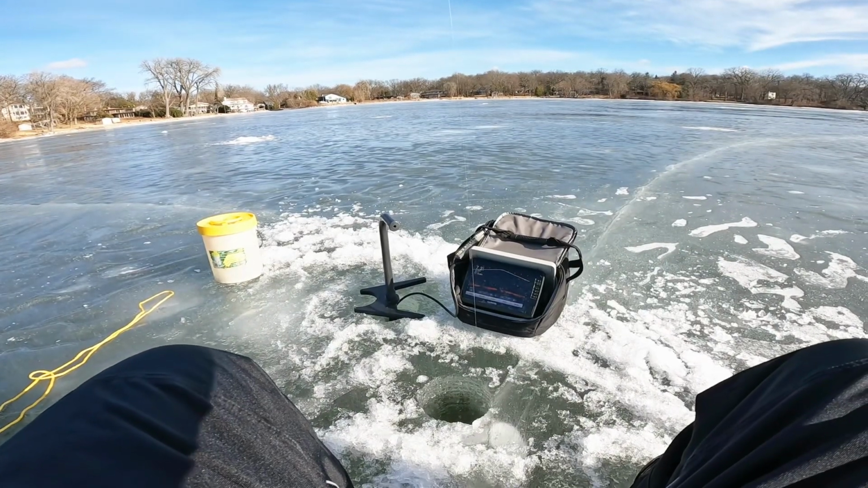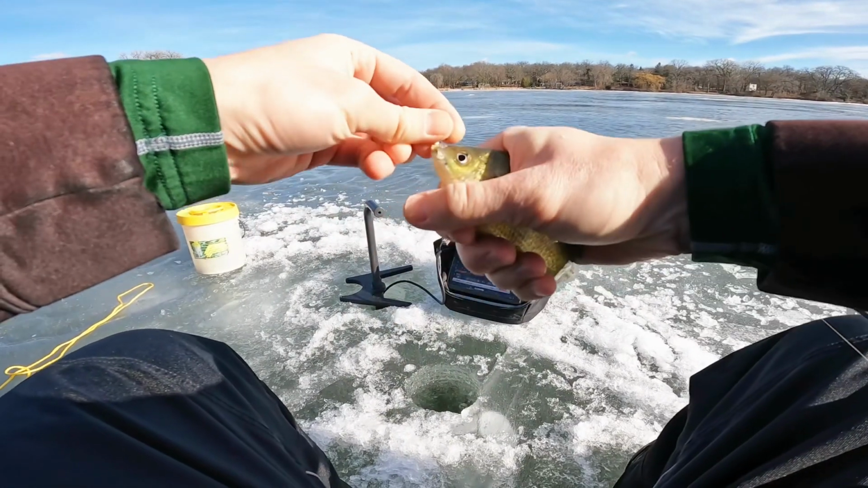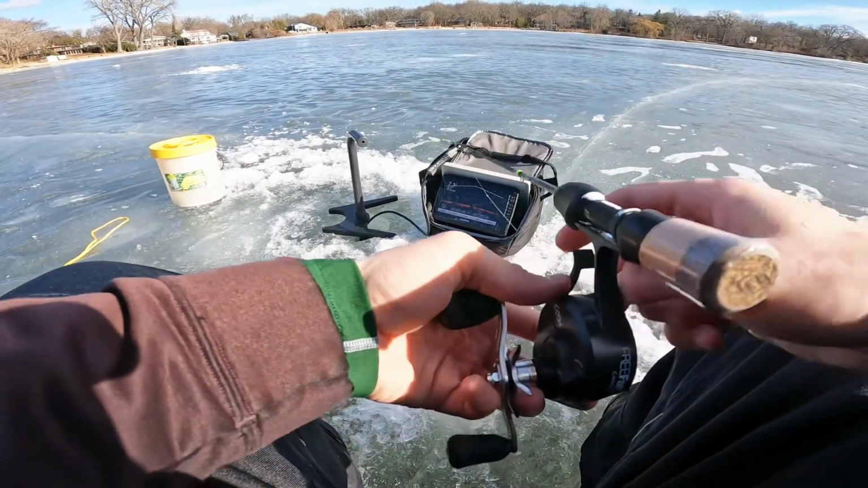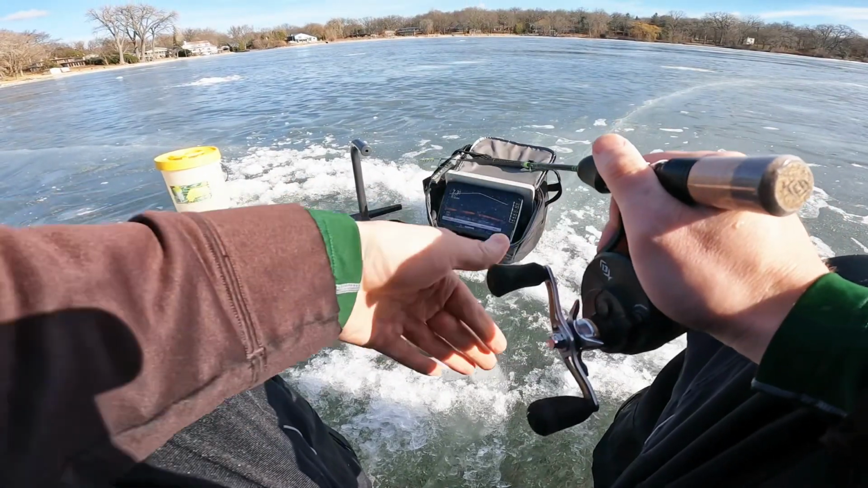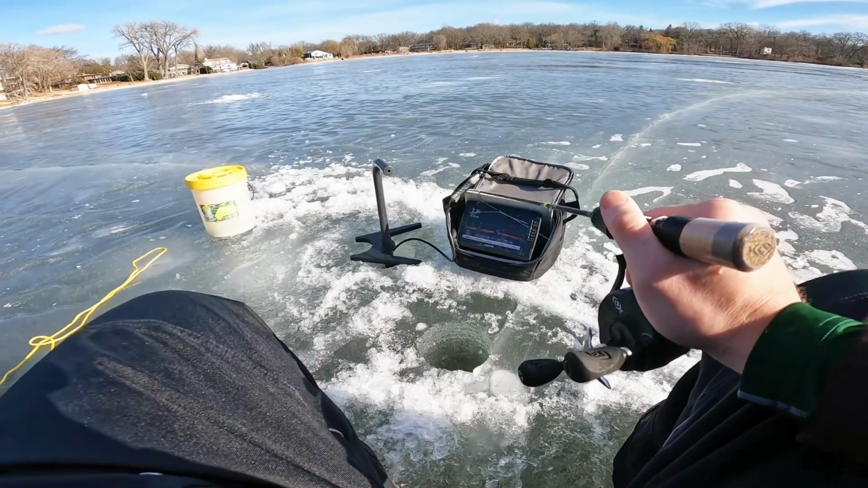Yeah, that's a little one too. The bigger ones are certainly more finicky, and those are definitely the small ones. The big ones, they look a foot plus on the screen, so I assume that they are perch. Right around a foot.